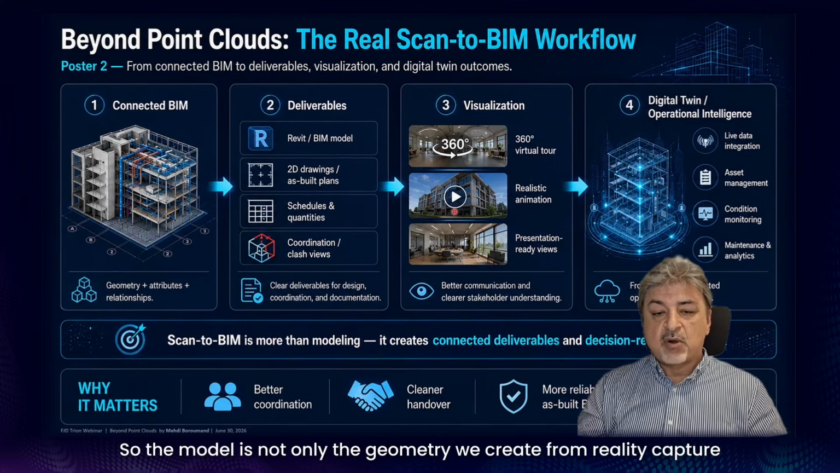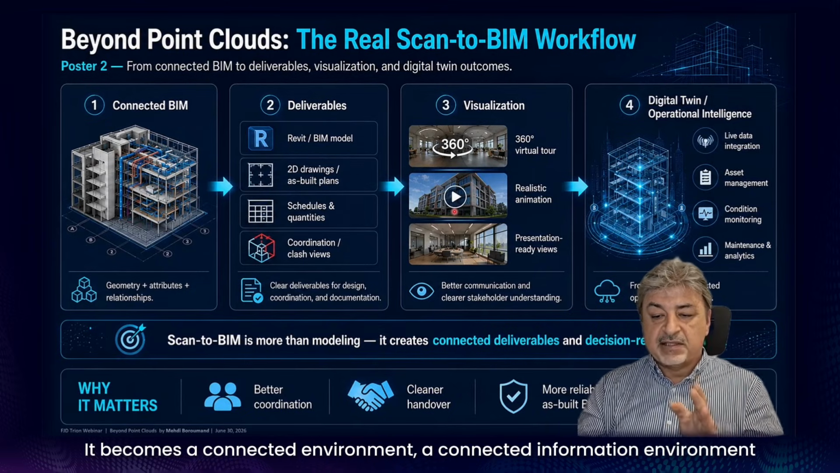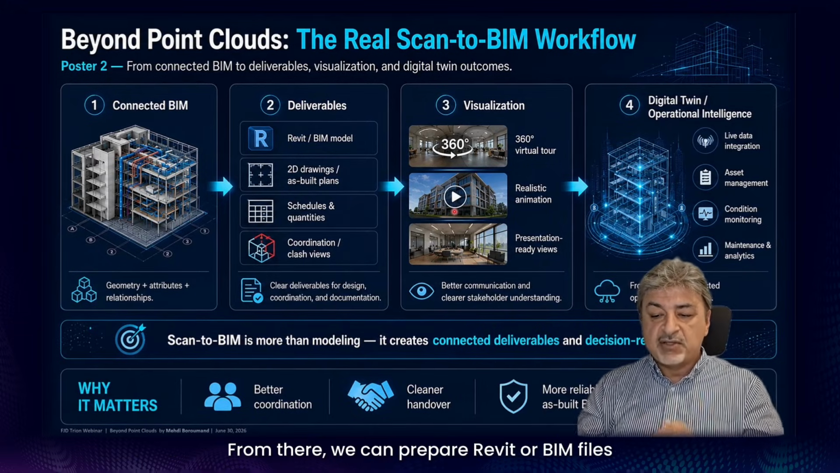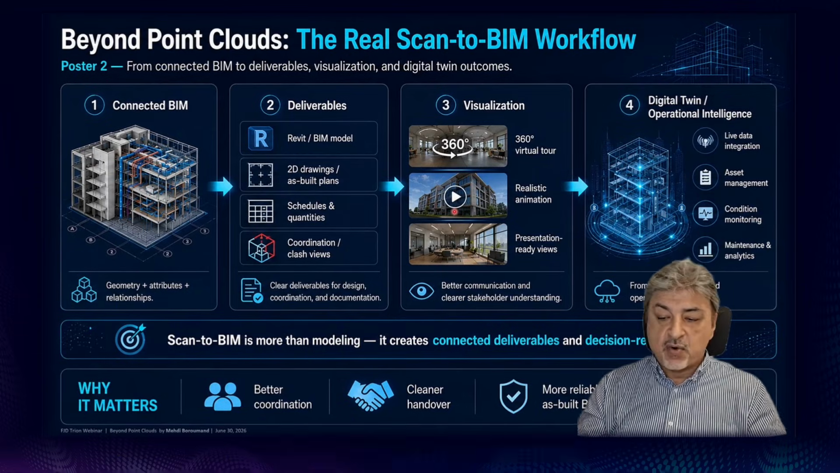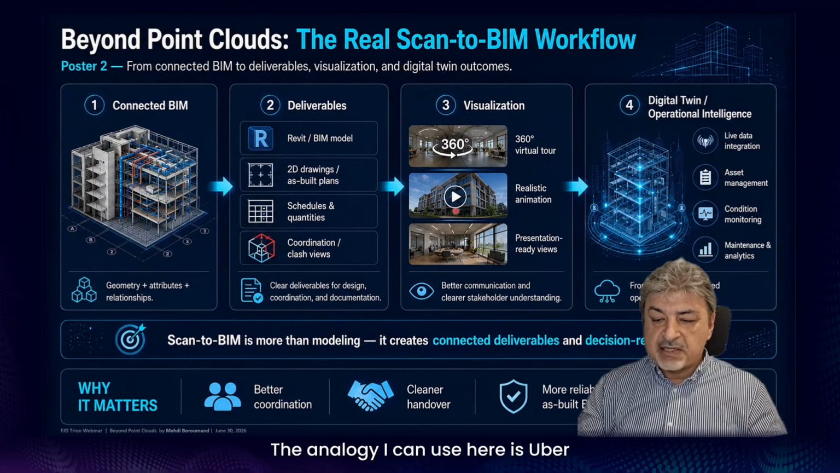So the model is not only the geometry, which we are creating even from the reality capture, it becomes a connected information environment. From there, we can prepare Revit or BIM files, 2D drawings, as-built plans, schedules, quantities, sections, elevations, coordination views, and visual outputs.